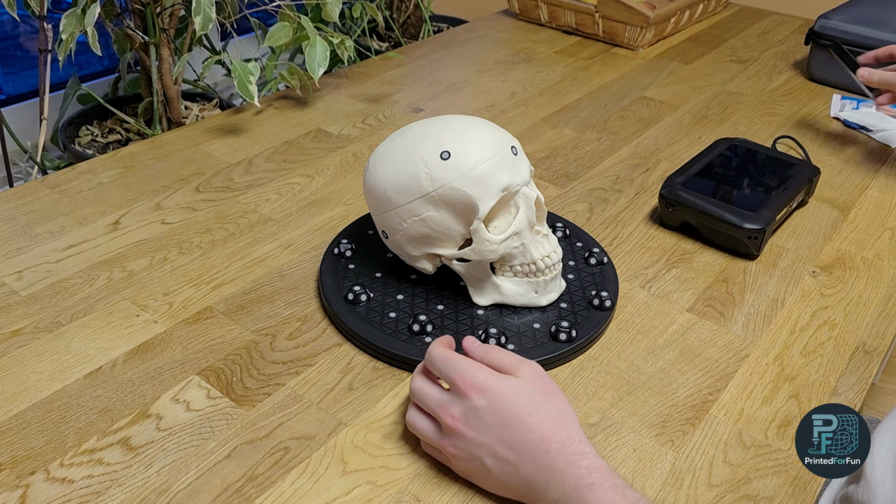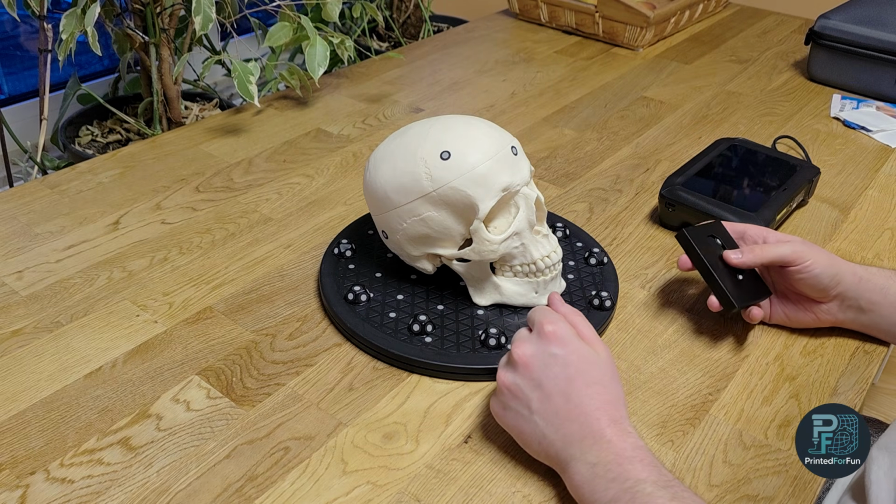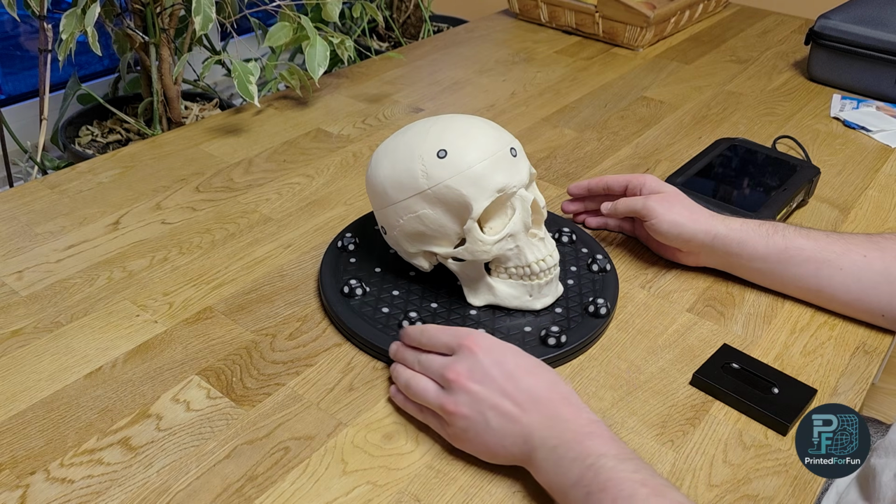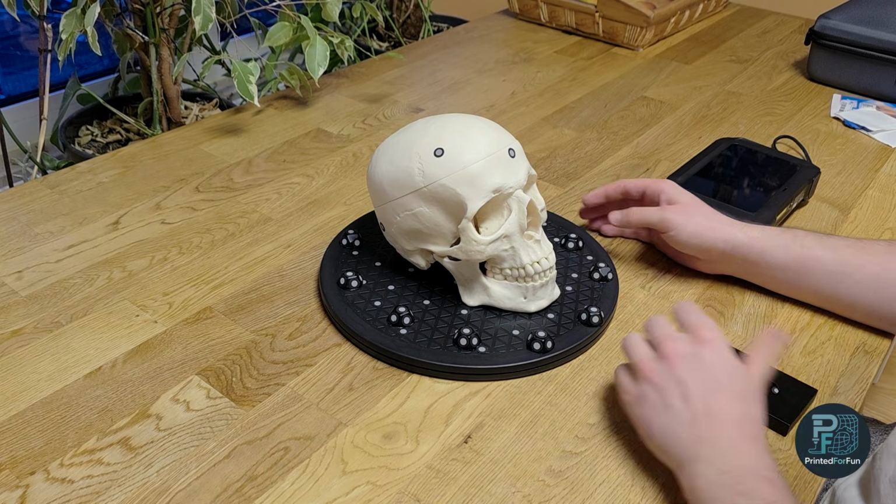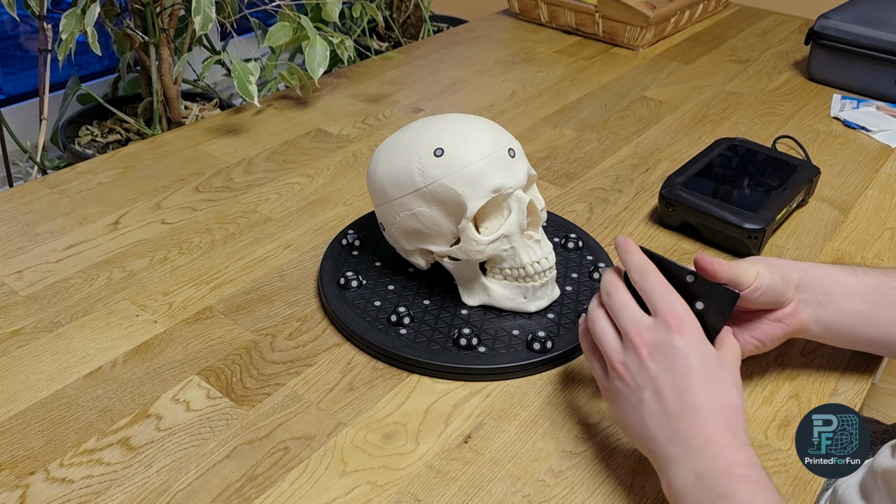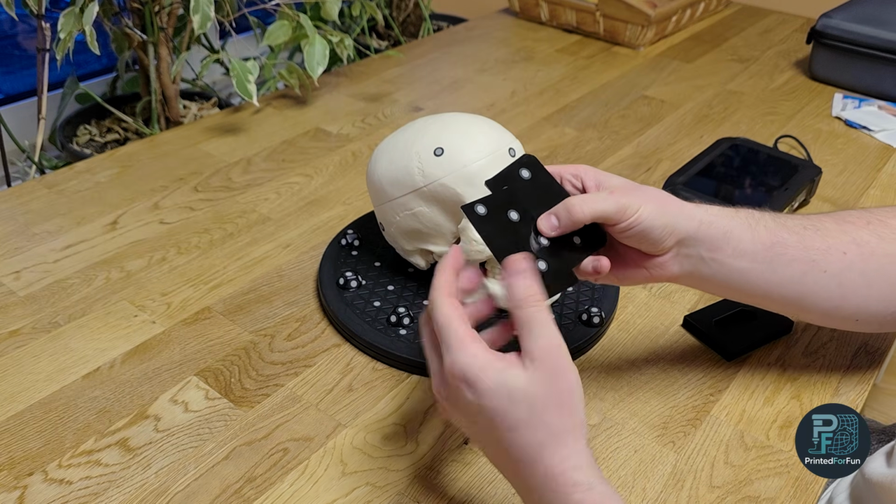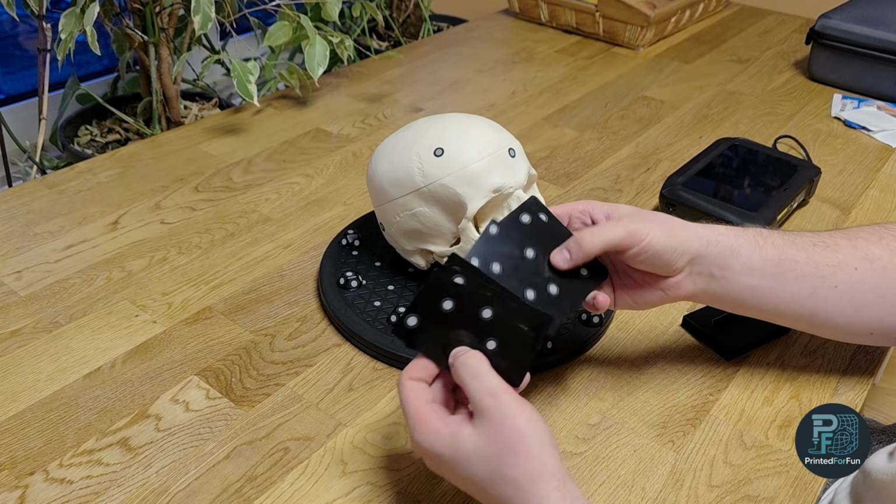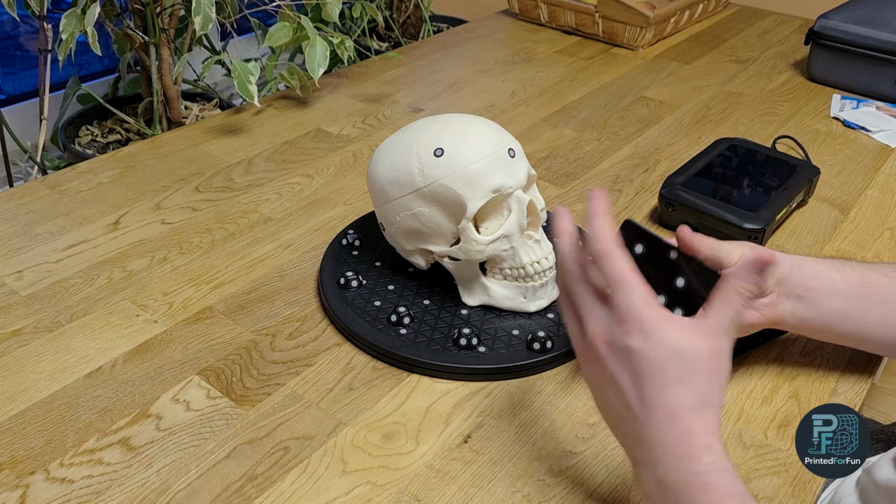Nowadays I often leave the turntable at home or don't use it, because I noticed that especially with high resolution scans, or if I move around quite quickly, the scan object can move on the turntable. So I switched mostly to marker cards. These are basically black aluminum business cards. I glued roughly 5 to 6 markers on each in a random pattern, or I at least tried to glue them in a random pattern.